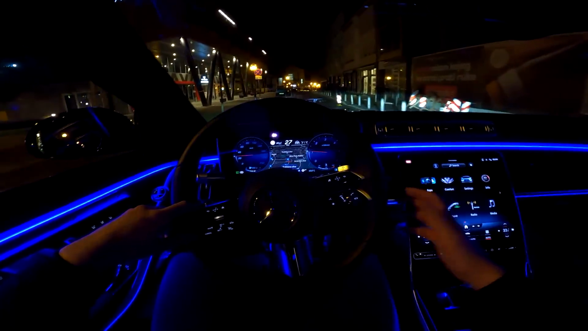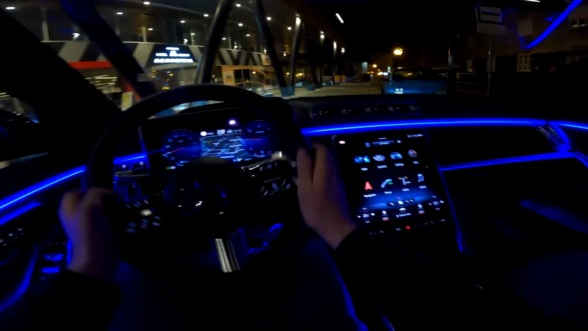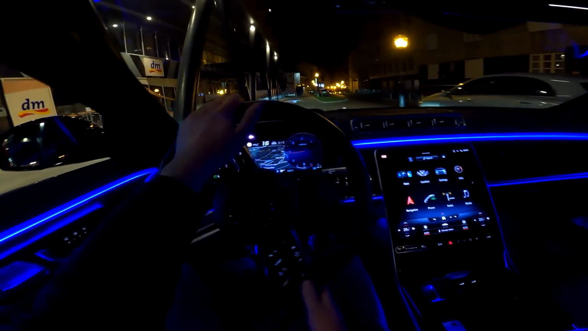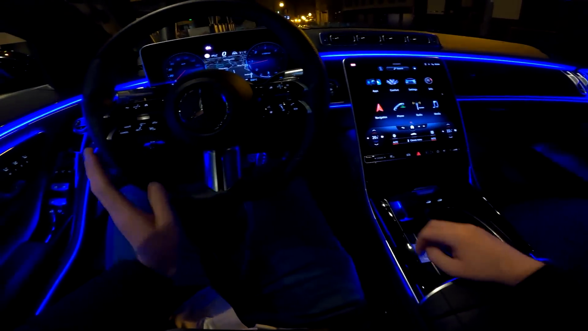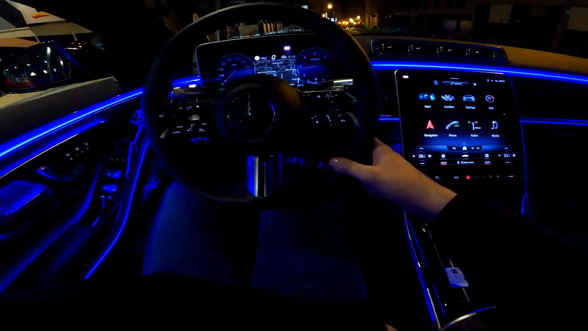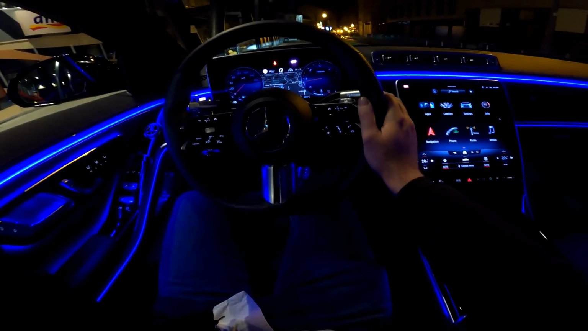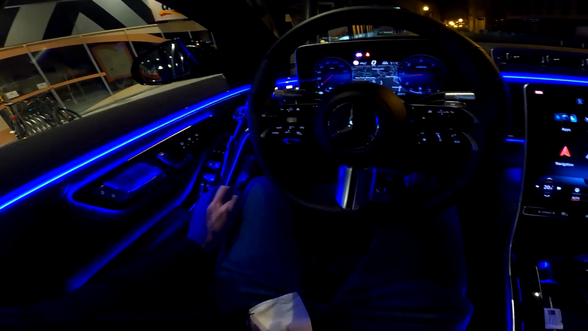And now, since this is a very special car, I'm quickly gonna show you how it looks from the rear bench. So I'm just gonna stop here for it to park. And let's actually see the situation at the rear bench.